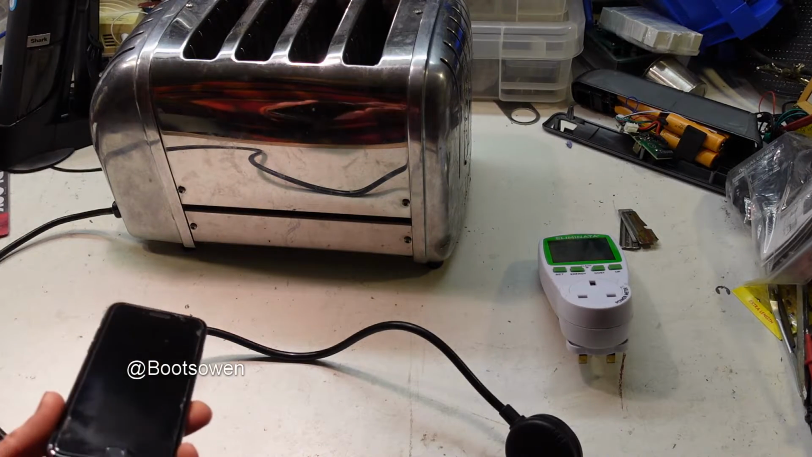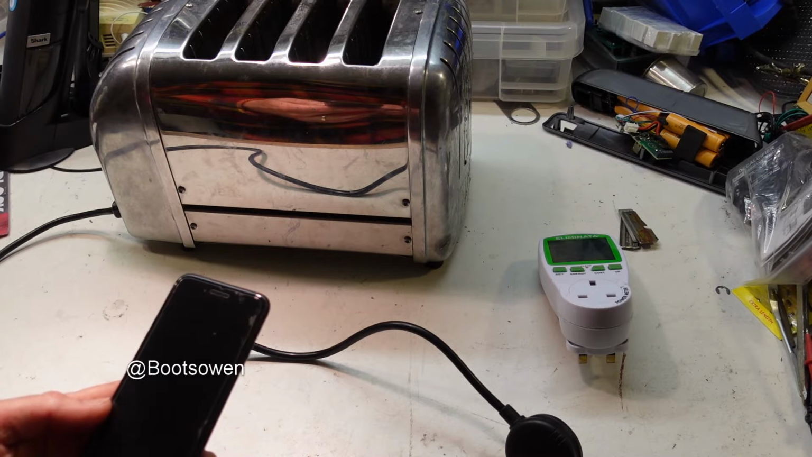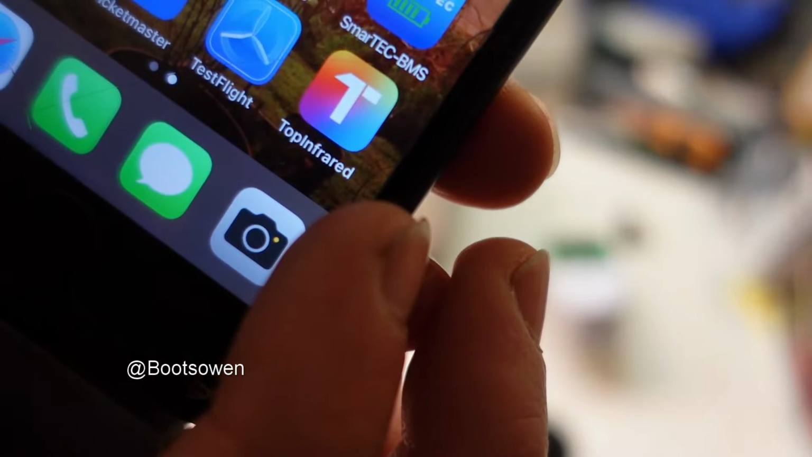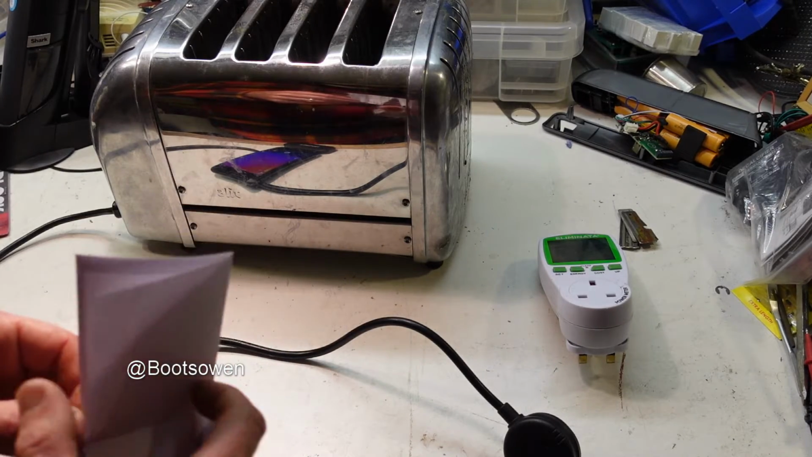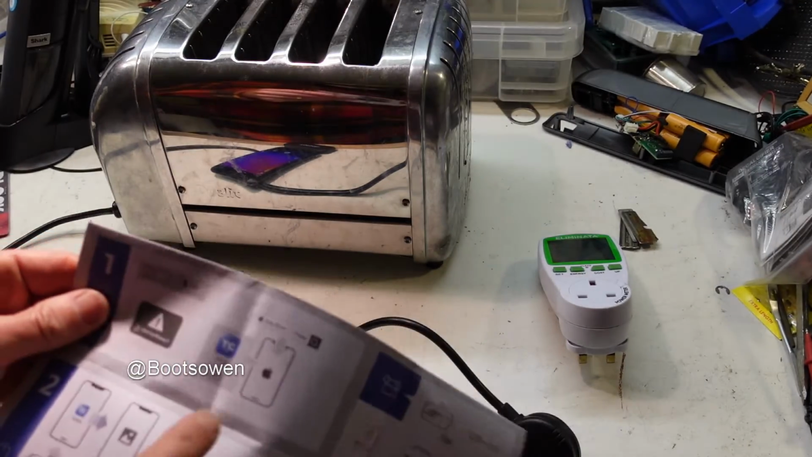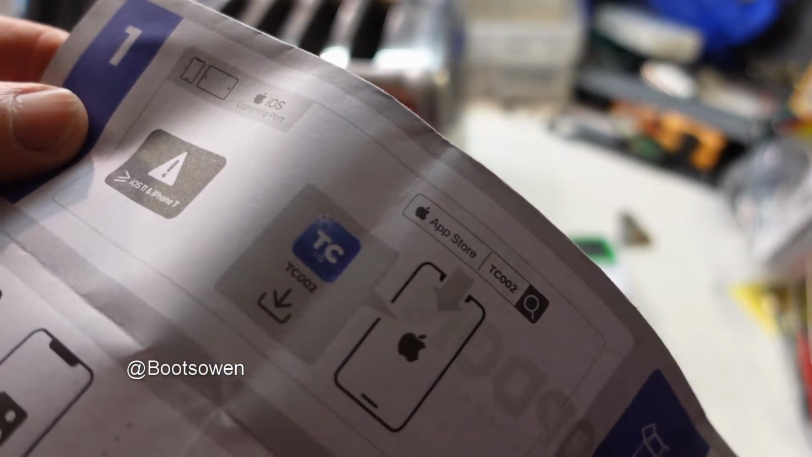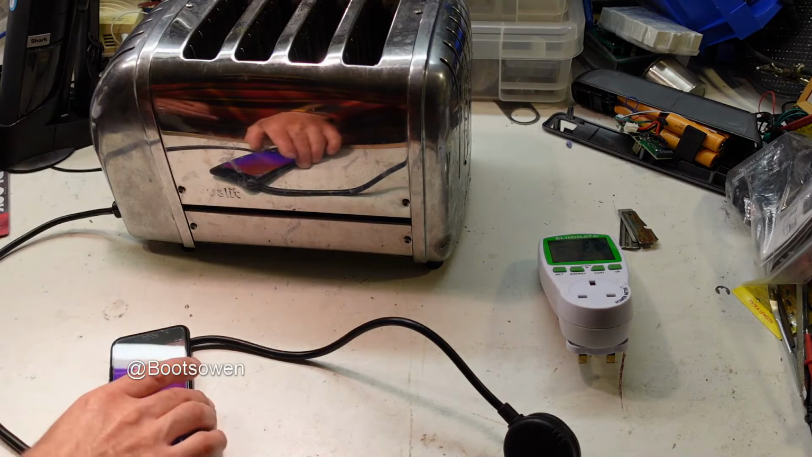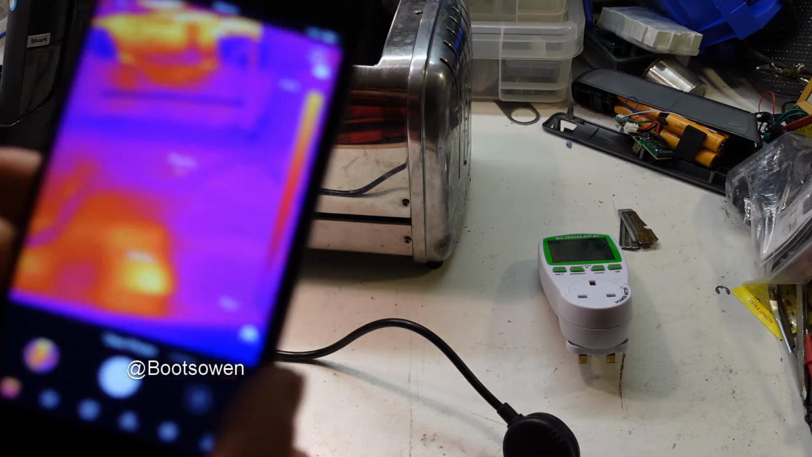So it plugs into the bottom of the phone, in this case an iPhone, but you can get them. I think the cable can translate it across. There's an app called Top Infrared. It took me a while to set this up from the instructions because it says download TC002 as an app, which doesn't exist. So Top Infrared is the app. Now it's calibrating. So can you see that?